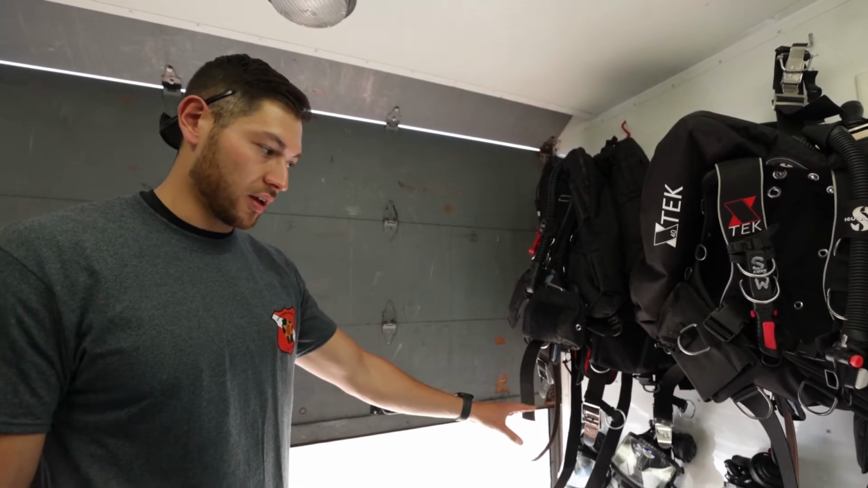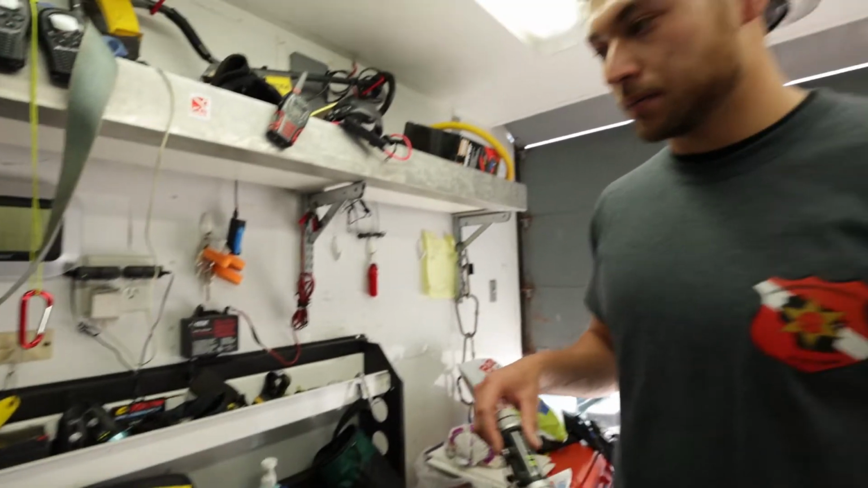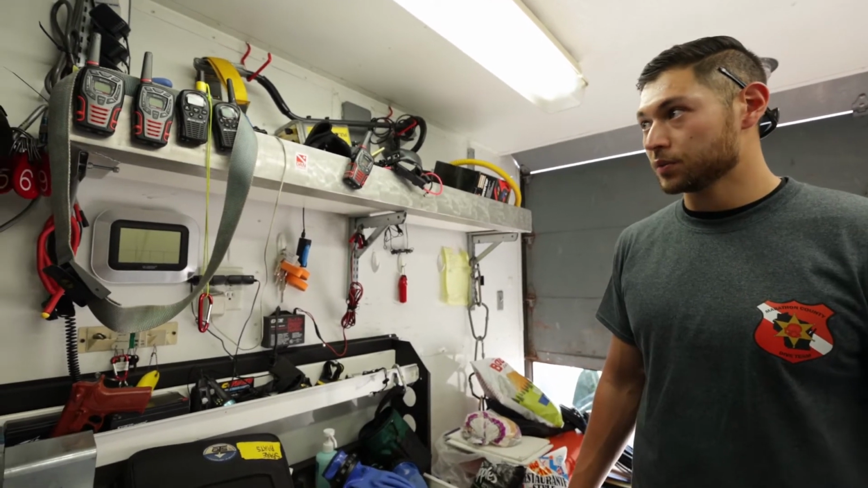We use full face masks with comms included, so we can communicate to the surface. Lights, so we'll attach a light to each face mask so that we can see. Visibility is not always the best, so having that little extra light helps out quite a bit.